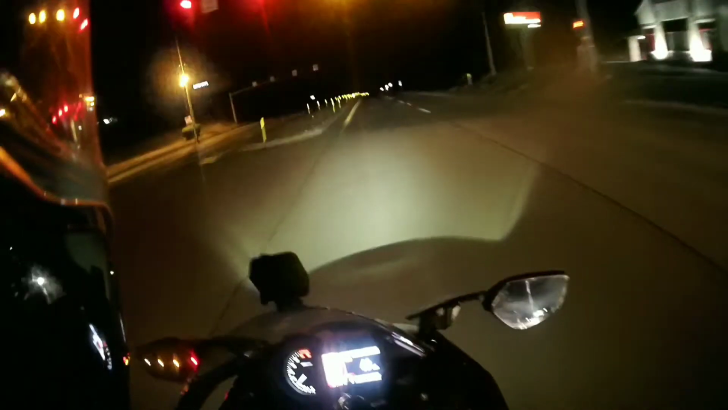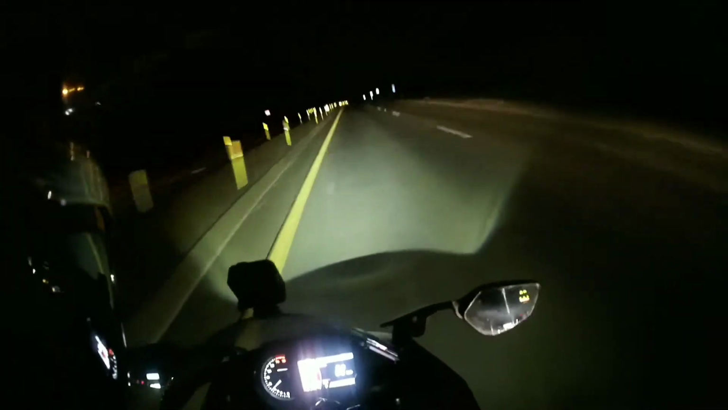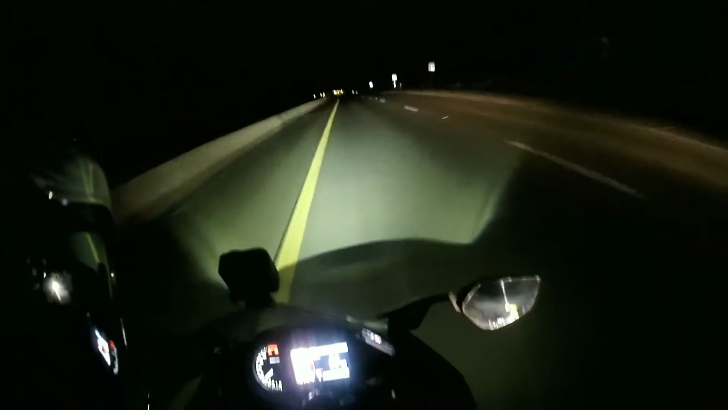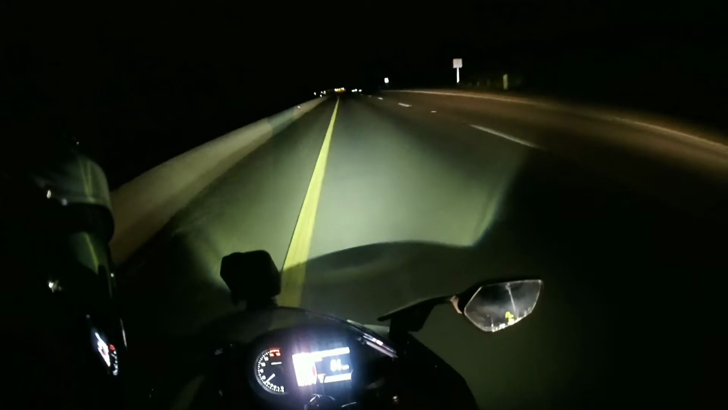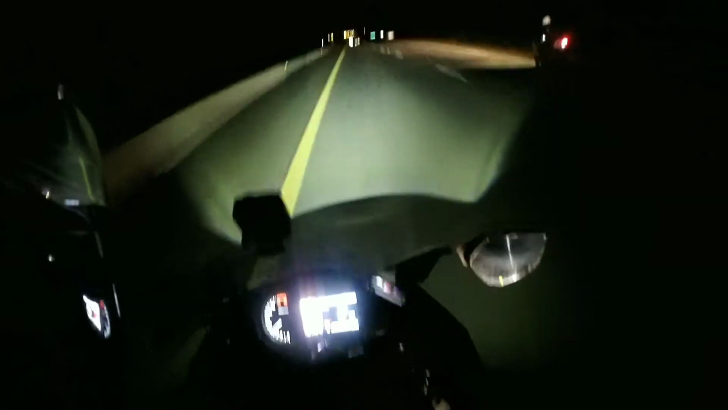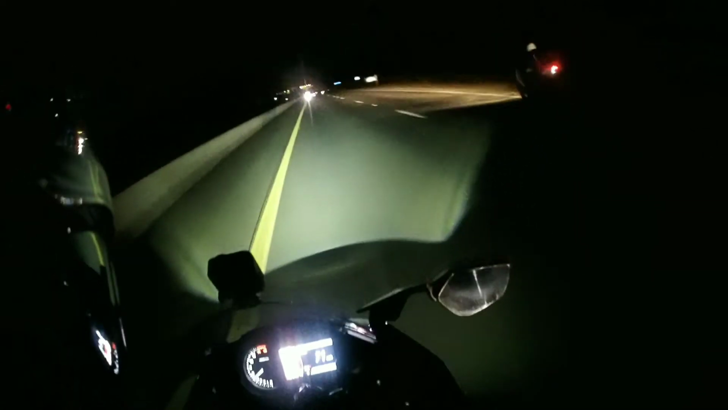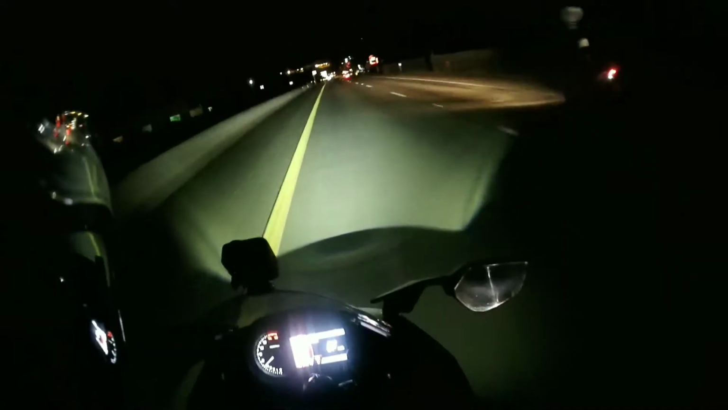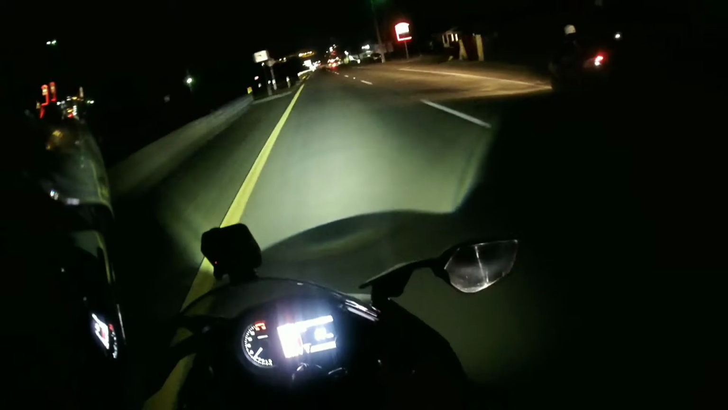Super nice night at Keystone Race Park. Oh yeah, it was definitely, I swear last time we got like maybe 5 runs, 4 runs. Nah, I don't think so. I just think it felt a lot faster because when we showed up, we basically went straight to racing. This time we were kind of standing around for an hour and a half.